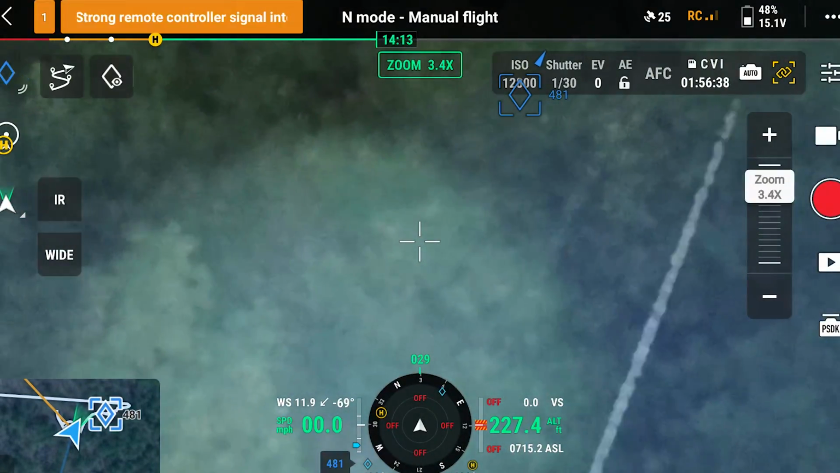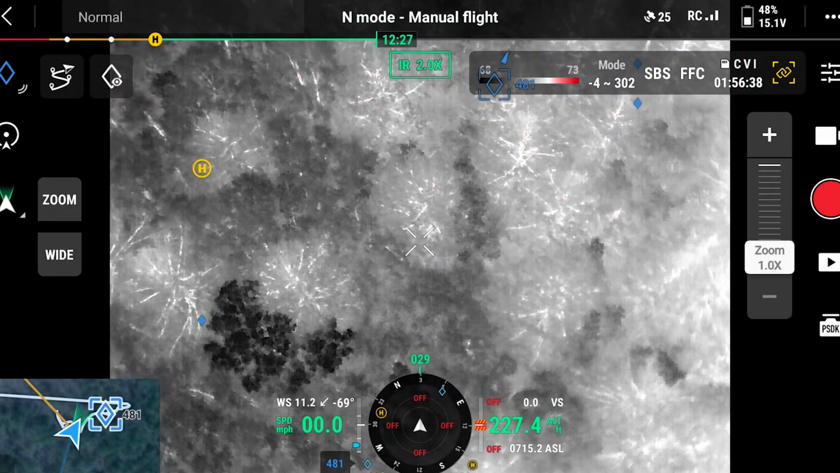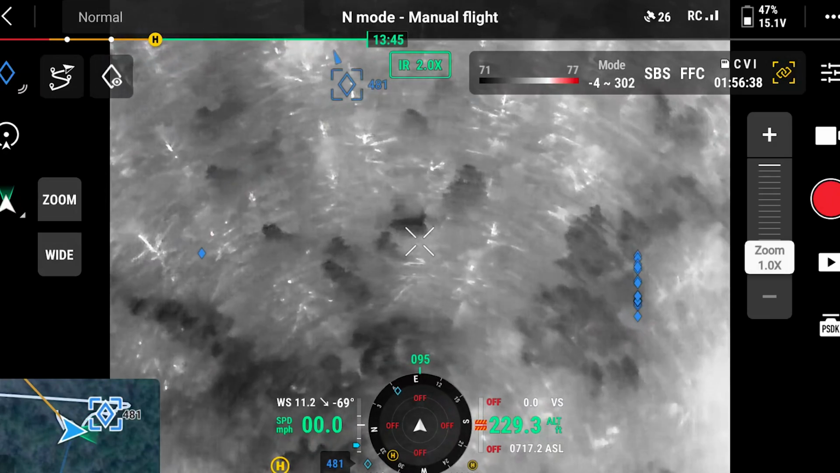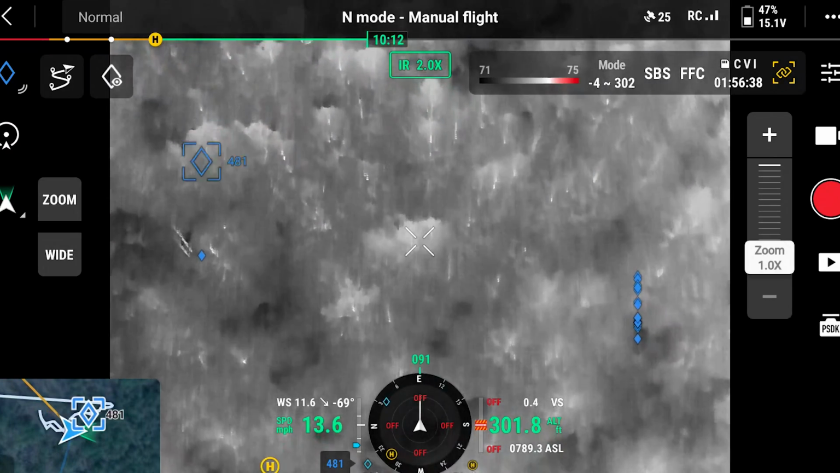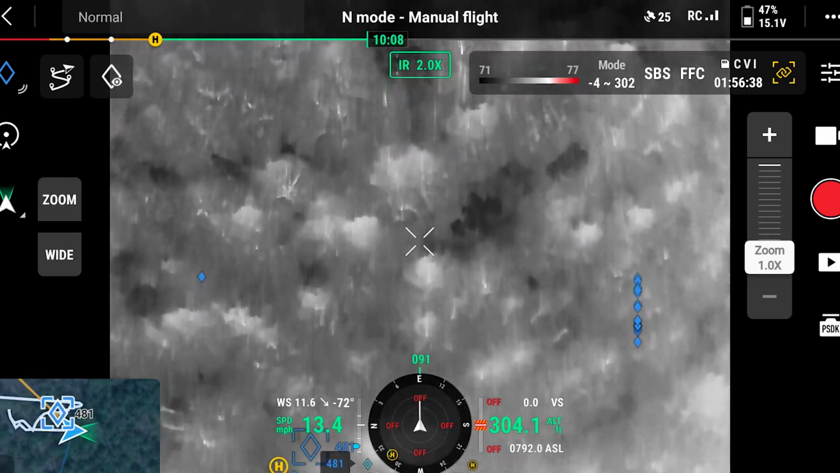That little having to get past 7X, yeah, that's a pain in the butt. I definitely wish that was better. And again, I always say, if you're looking for dead deer, that's fine.